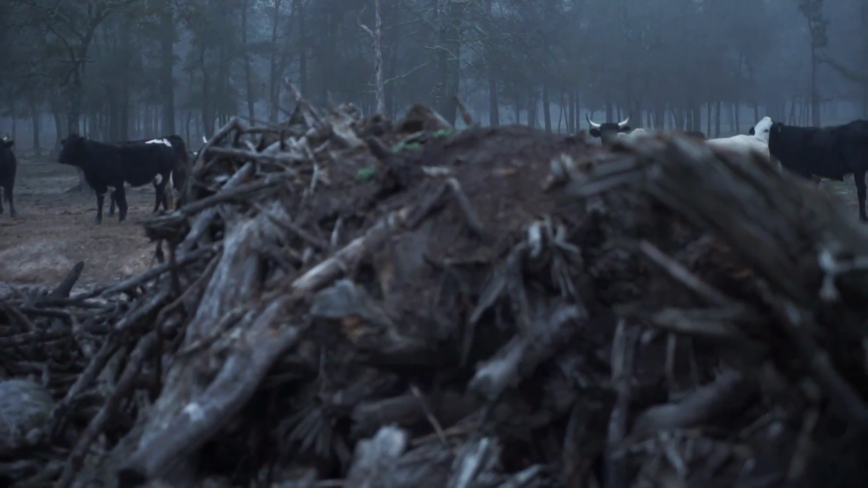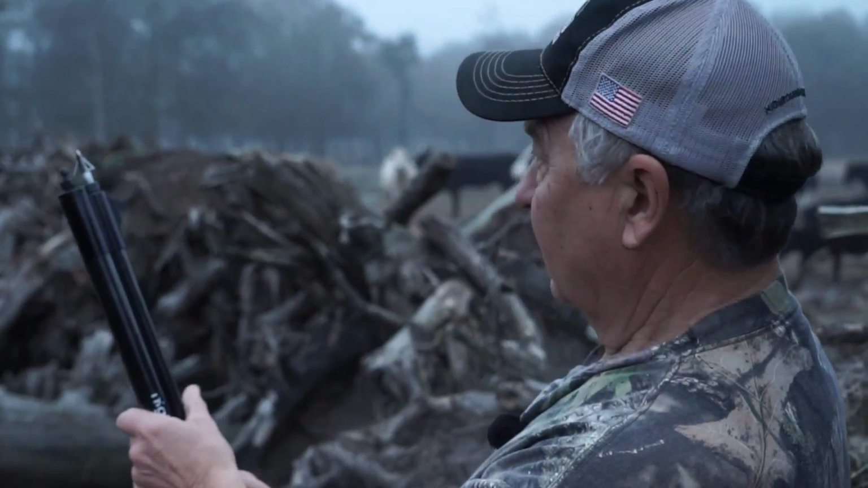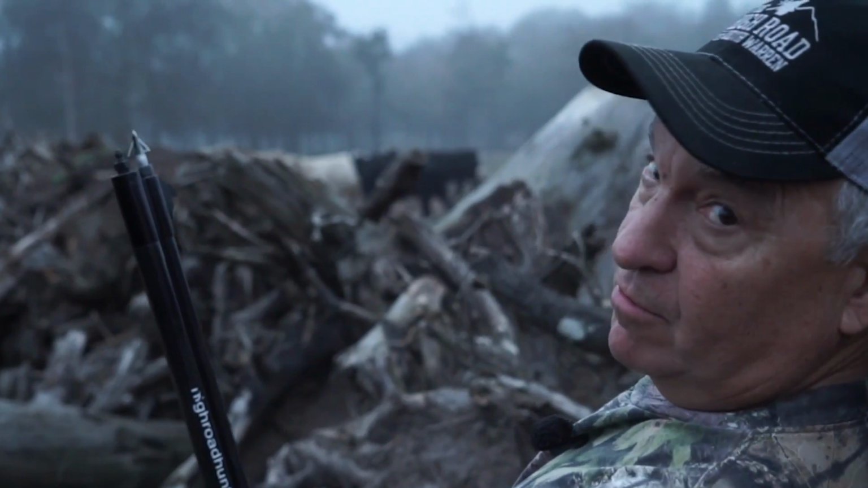So what we're gonna do, we're gonna try to send an arrow into one of these hogs if one gets close enough for a shot. So far, we got one coming in right here. See that? Right over my shoulder right here.